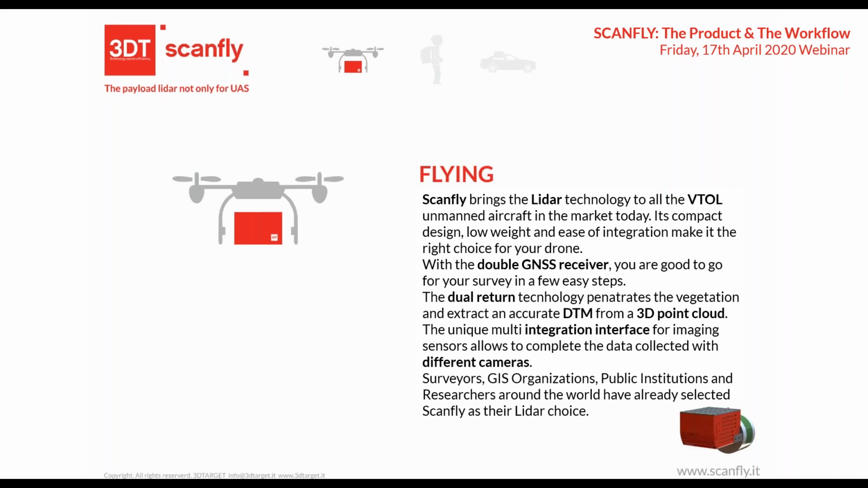The first type of use is flying. Basically we developed it for UAV, but not only. Because Scanfly is composed of LiDAR technologies, we need to find a good compromise between weight, consumption, and performance. The flying mode is more demanding with respect to the other applications, and it needs to be compact and easy to integrate.